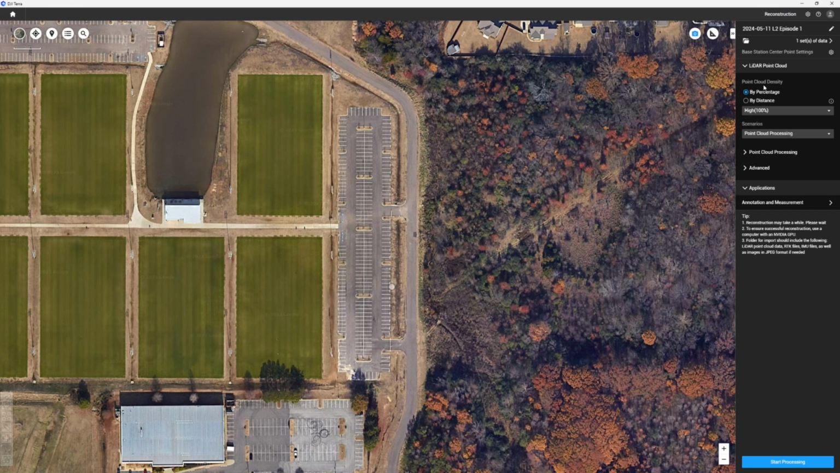I am going to choose, it'll ask you, do you want to do point cloud density? I'm going to say percentage, and I want 100% because we're going to take this into LiDAR 360, and that's where I will do the point cloud classification and look at the overall accuracies of everything after, as far as the verticals go, for the point cloud that's cleaned up and classified by LiDAR 360.